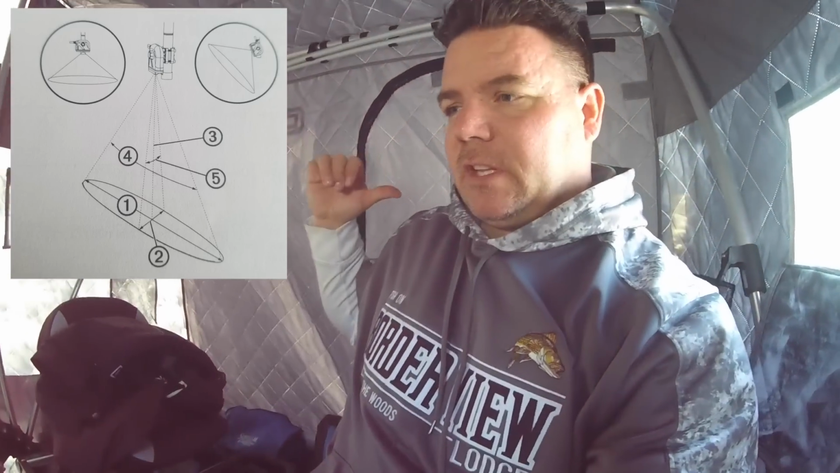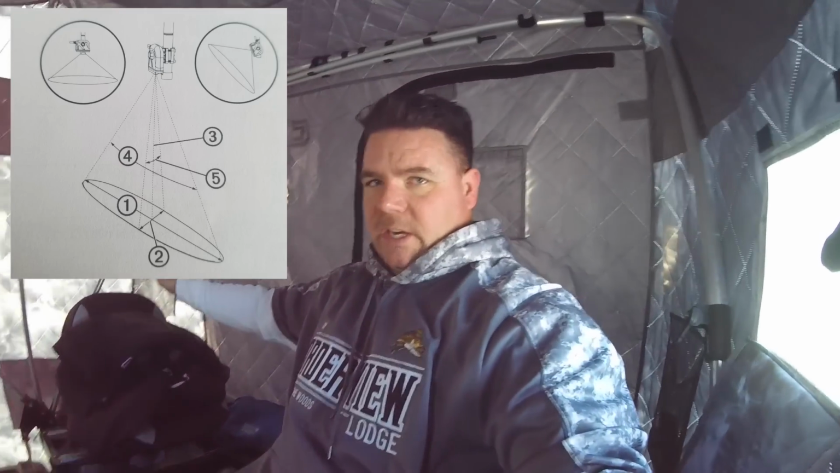So roughly, if you're in 10 feet of water, your cone arc is going to be 15 feet in front, 15 feet in the back, and then you're going to have a narrower beam to the sides. So it's kind of like an oblong shaped cone. So just tweaking that a little bit, turning it when you're out on the ice, you can catch those fish that are just outside of the cone to either side.